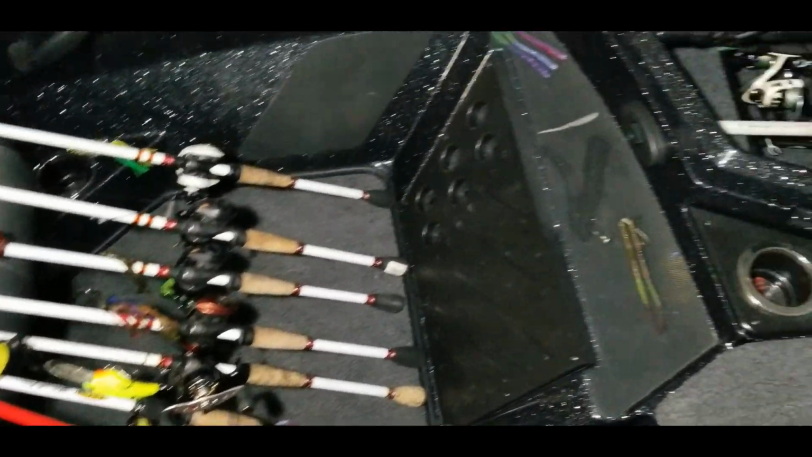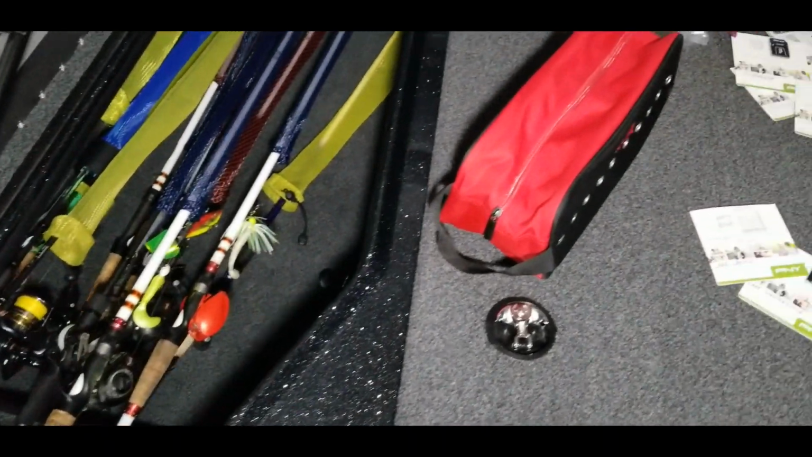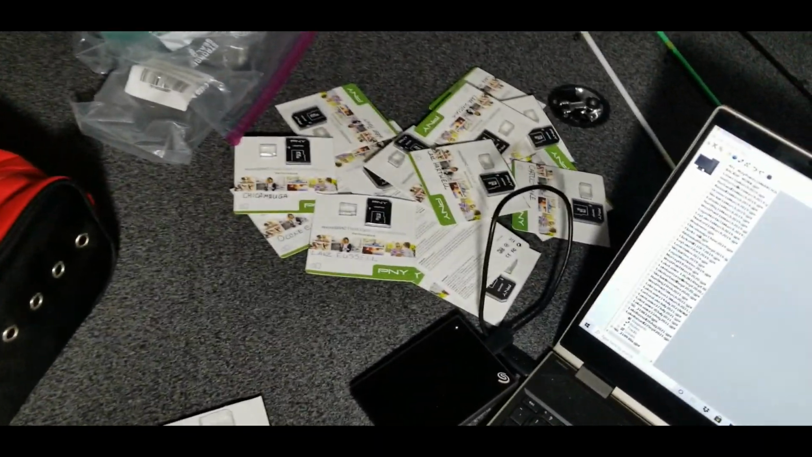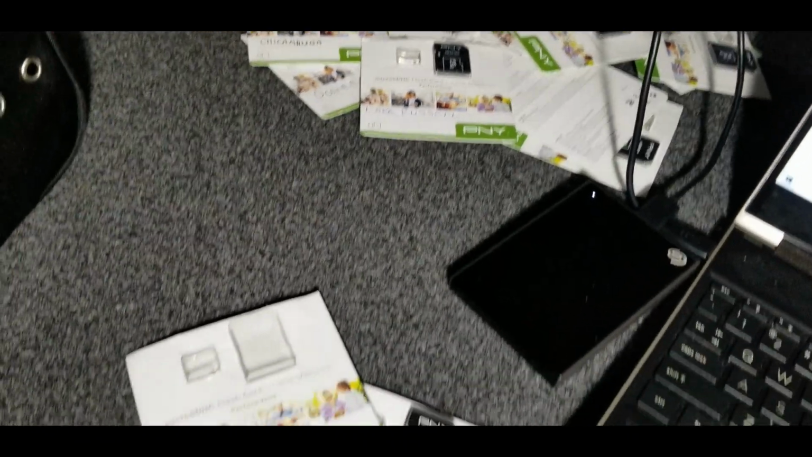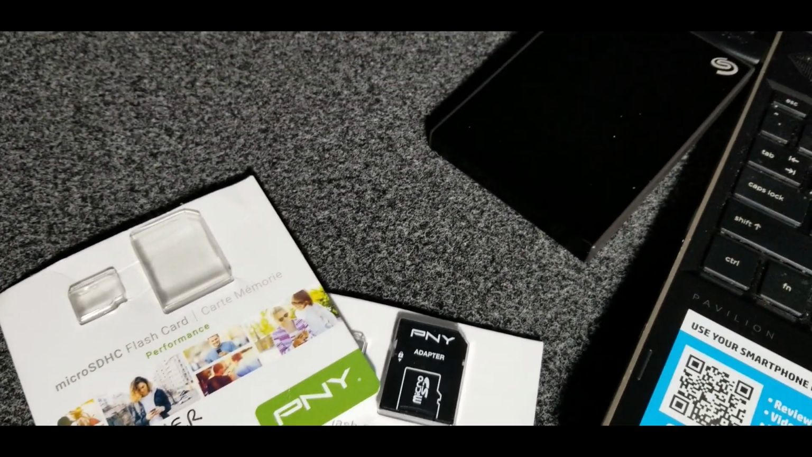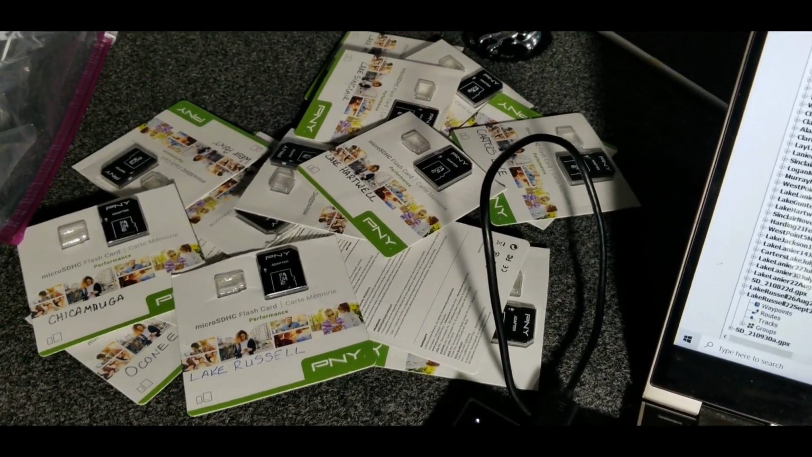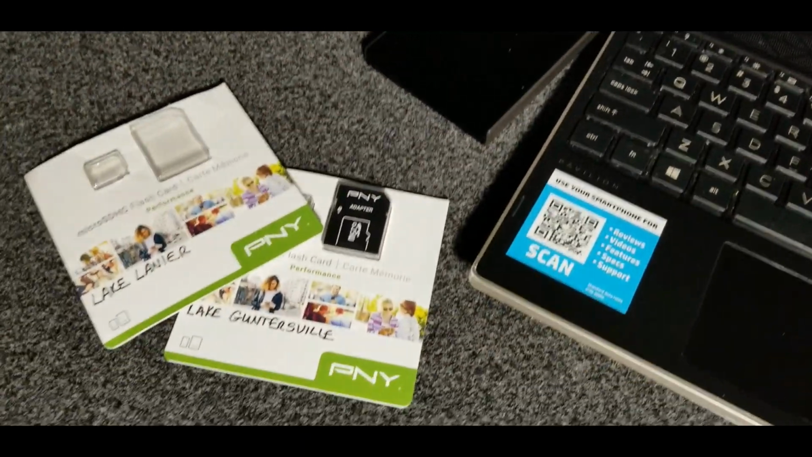All right, so just got my rods set up, putting away the rods that I don't plan on using. Have my line bag out, retying, getting all that stuff set up. And of course, as always, I have all of my SD cards out. Each one of these has a different lake on it. I keep those separated, and that's definitely a must-have for my waypoint management so that I do not lose any of my waypoints. I back them up on my computer and on my SD card, so that's currently what I'm in the process of doing right now.